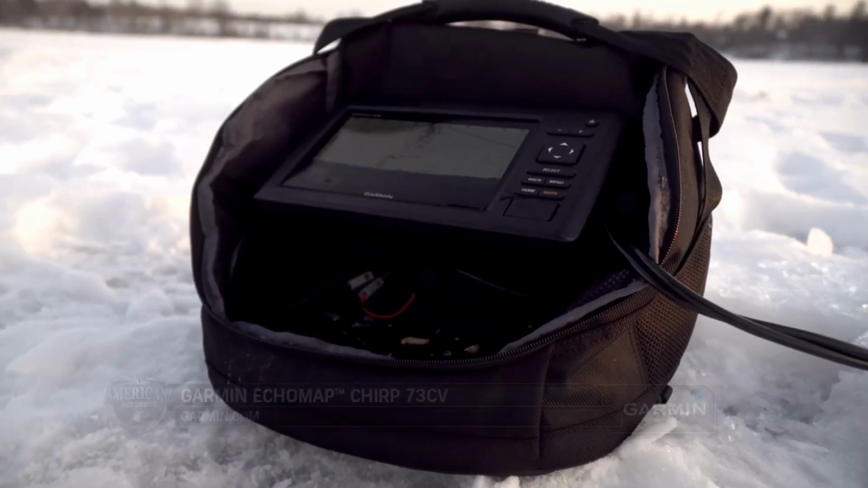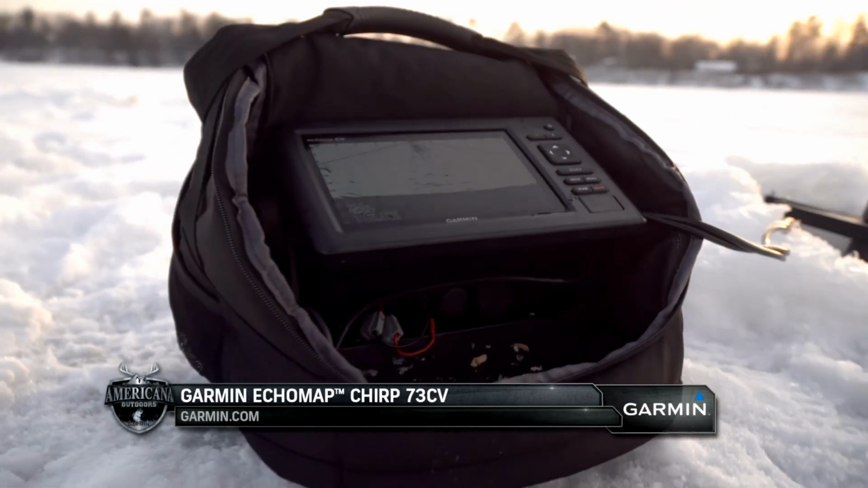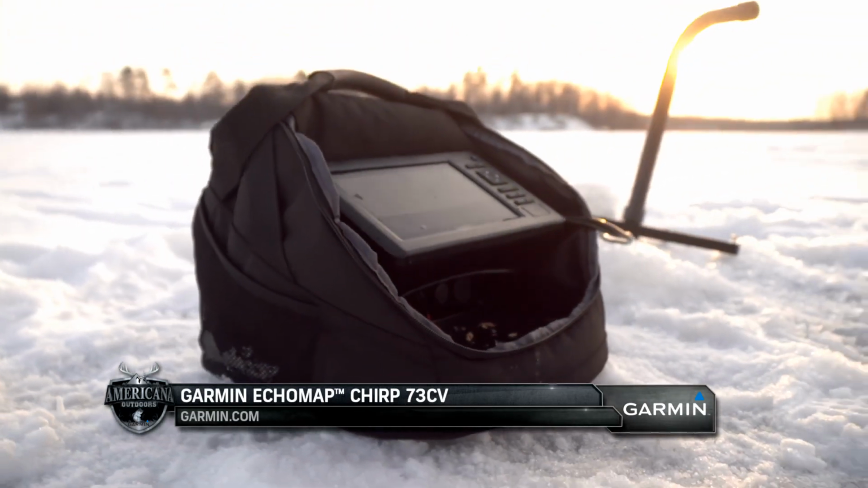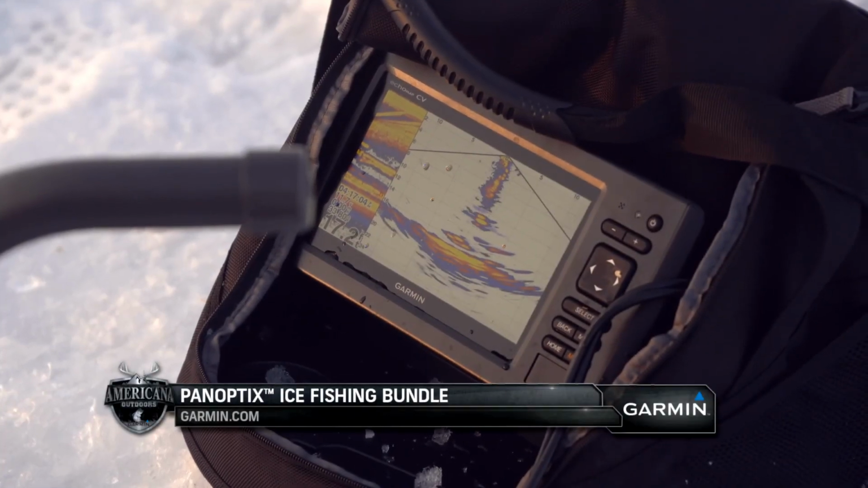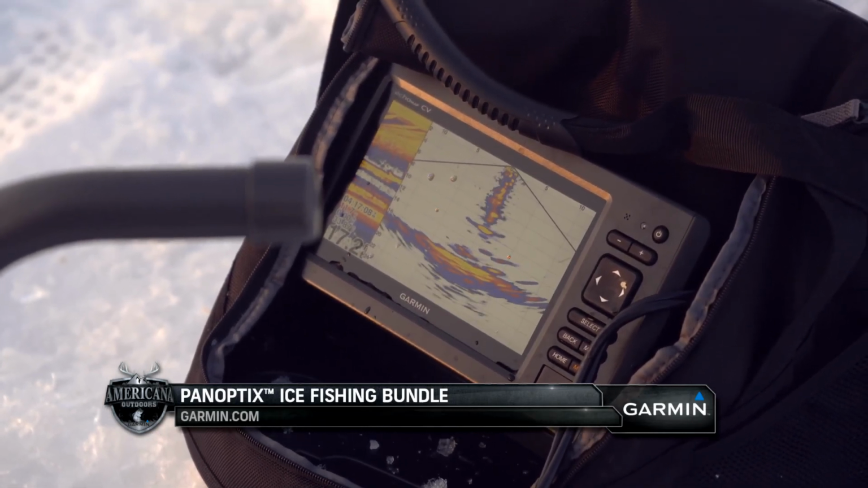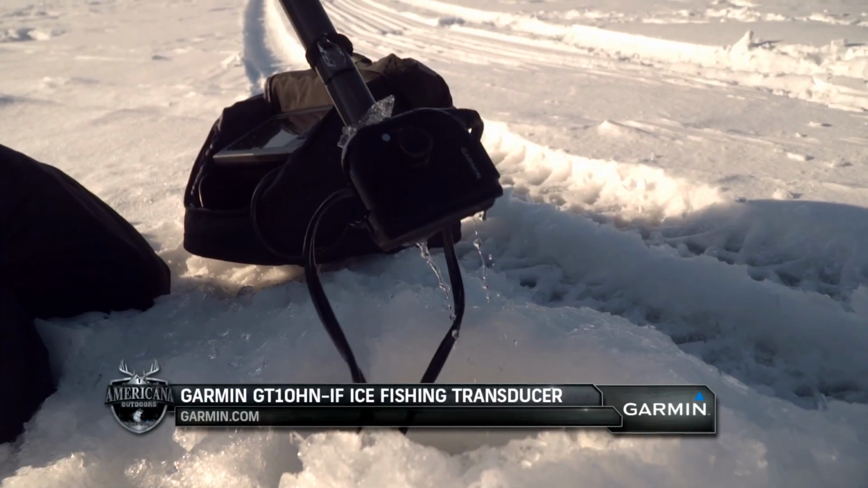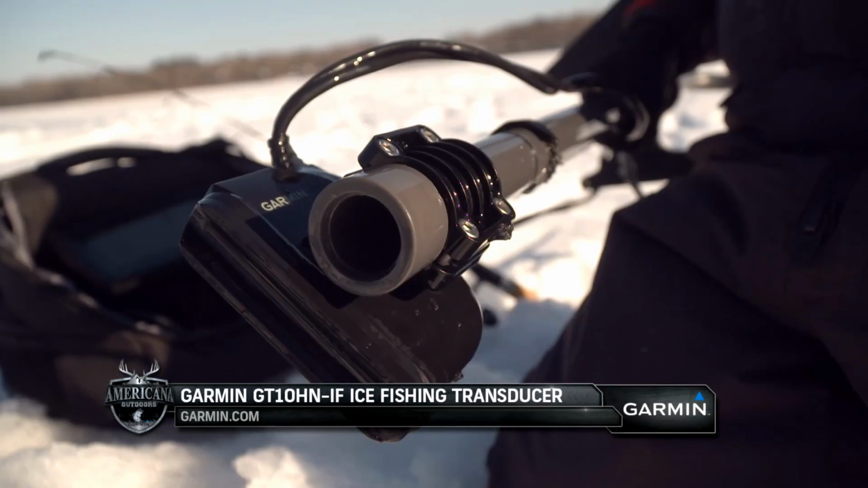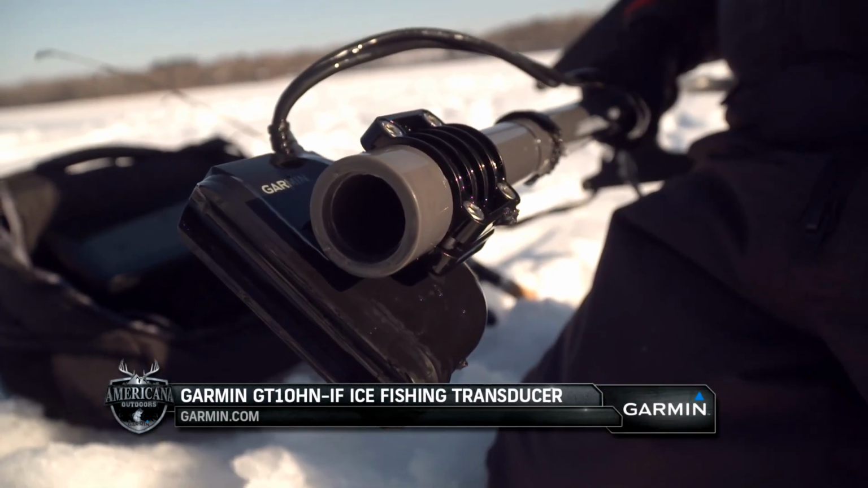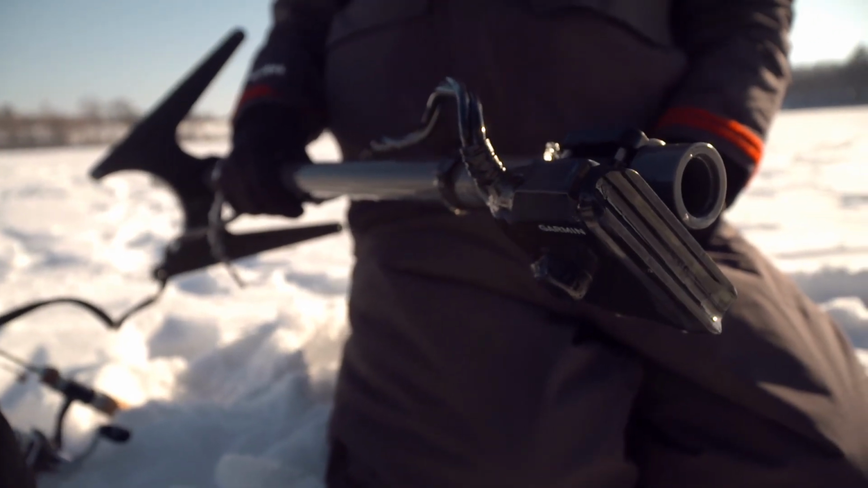This year we came out with the Panoptix Ice Bundle, and what the bundle's got is our EchoMap 73 CV unit in it. That's one of our best summer units that we are now using for the ice season. What's great about it is you've got all the maps for the whole United States and the border waters and all the lakes we like to ice fish already preloaded into it. And then of course we've paired it with a brand new GT10 ice fishing transducer this year. It's a 500 watt ice fishing transducer with great target separation, really been able to dial in on those crappies.